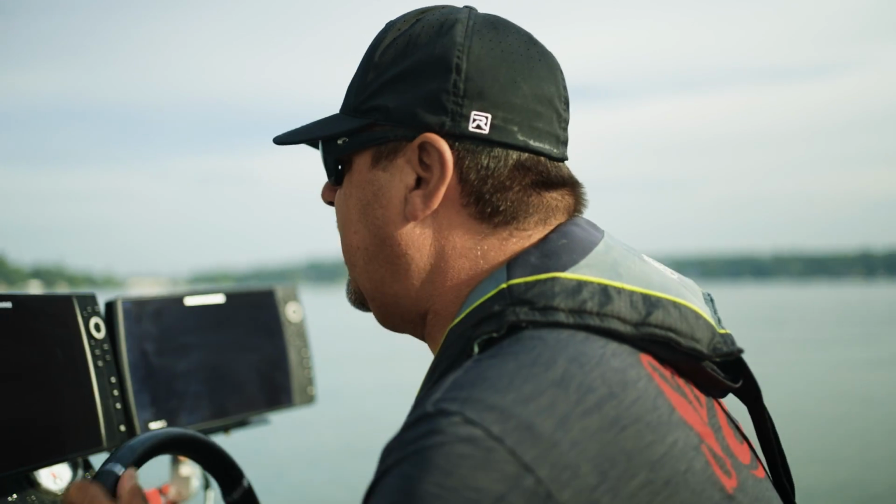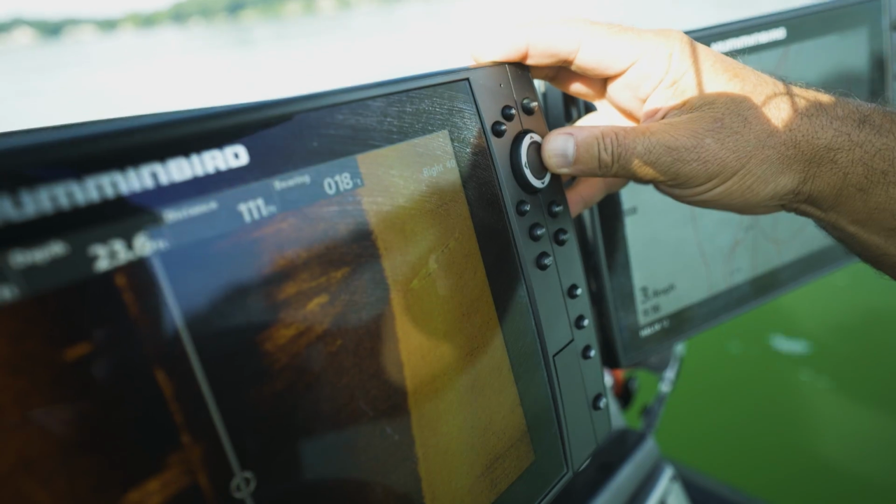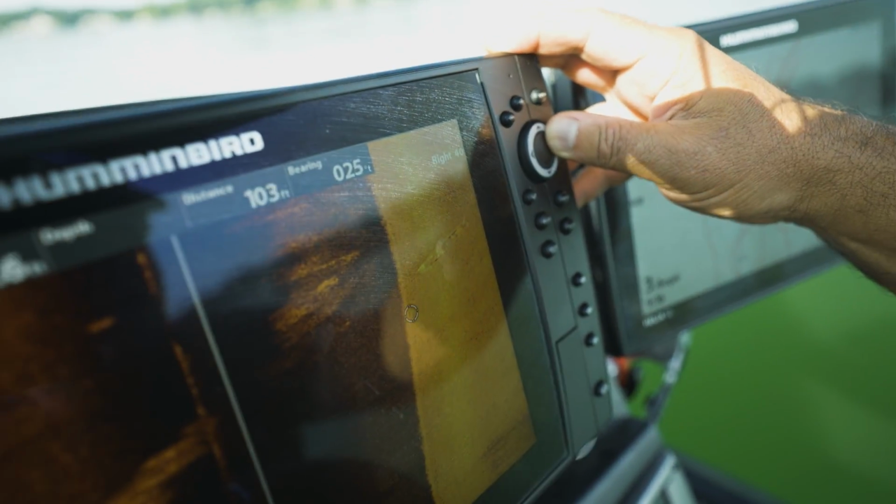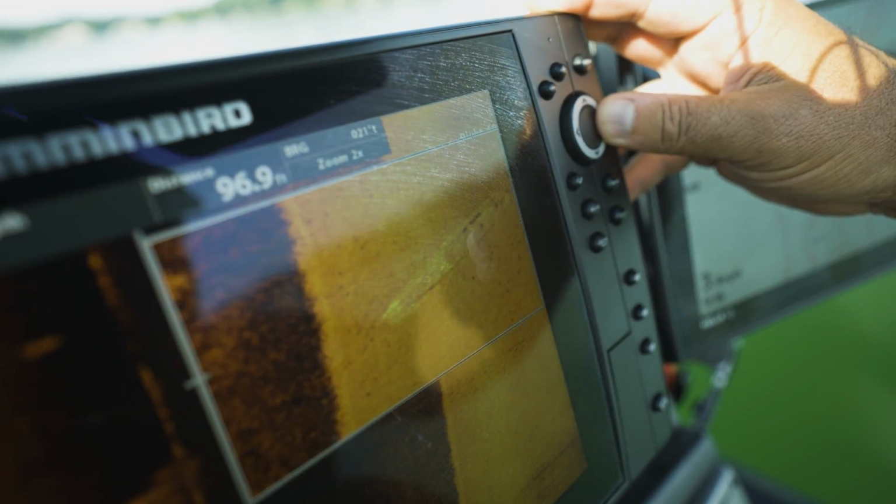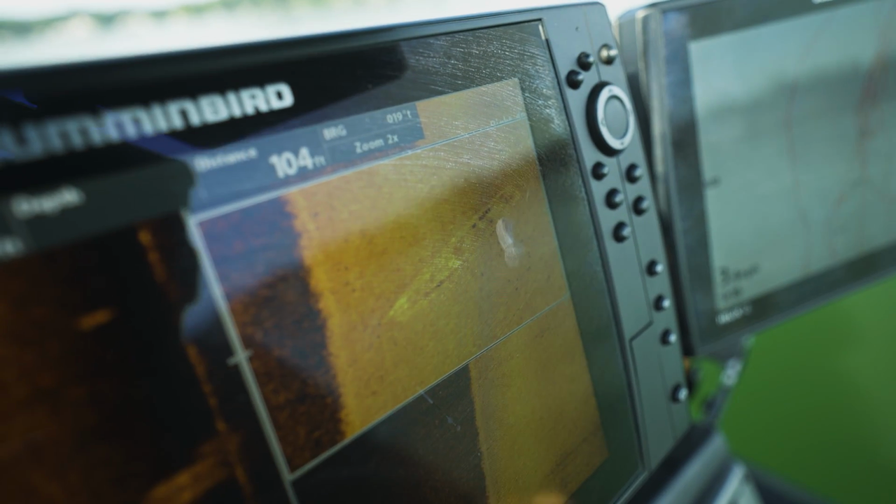And this one's in a good spot because you could see it's right on a drop off. You could see the whole boat right there. There's the bow, there's the stern. And basically that's just like a palm tree in the desert. It's just something for them to get on.